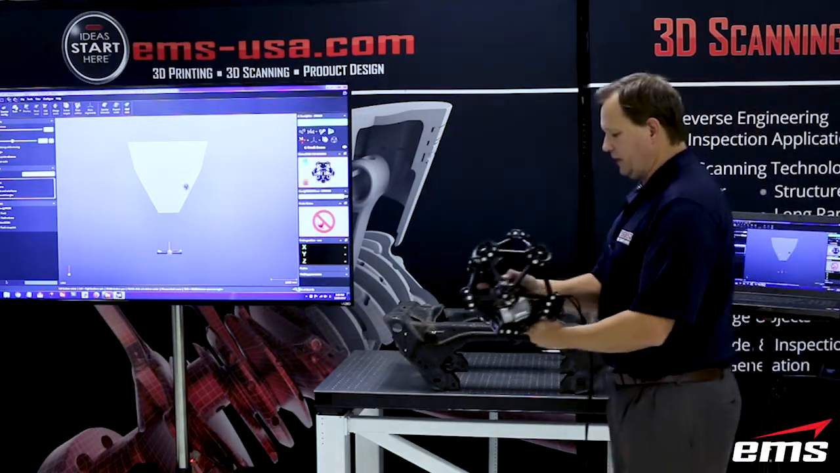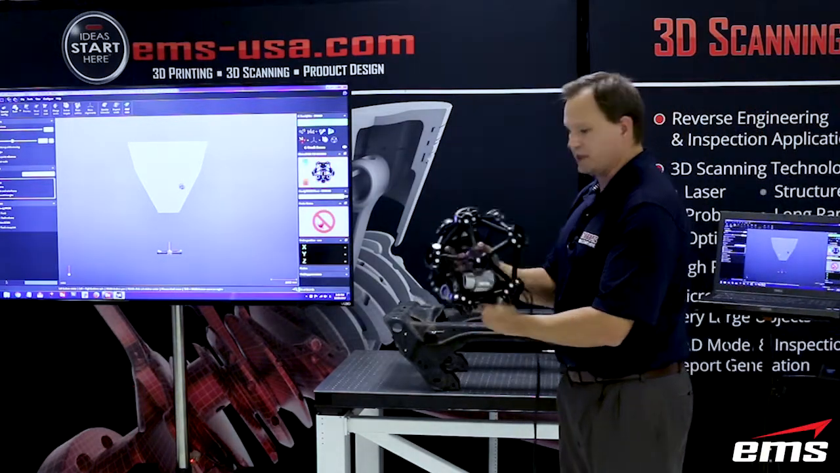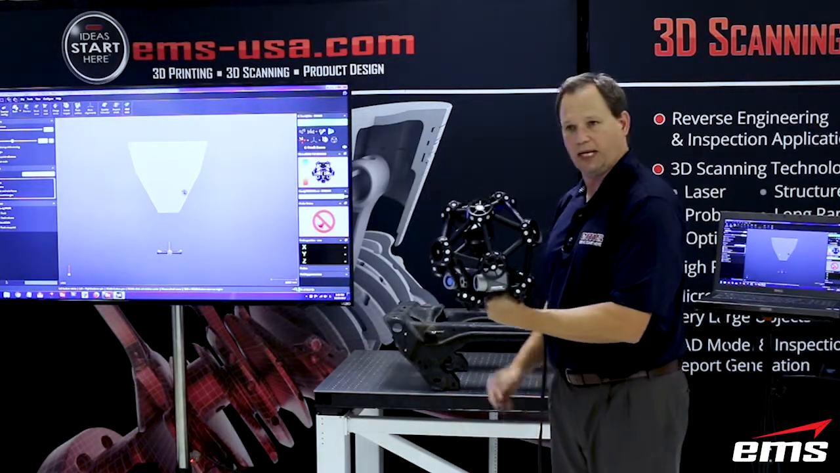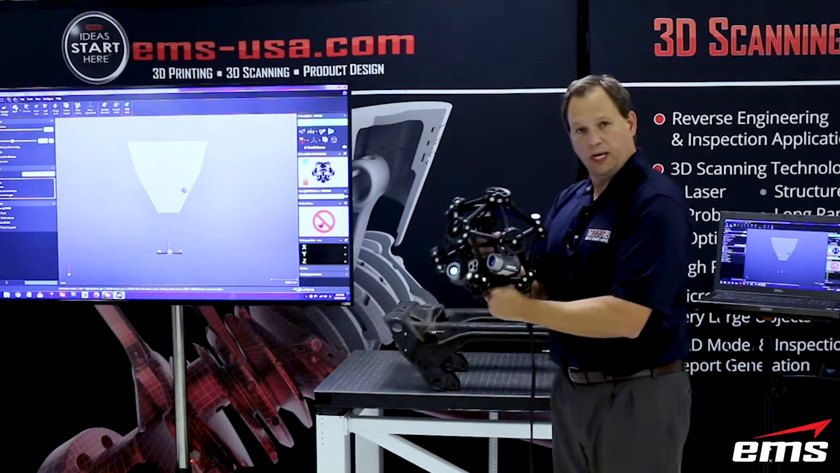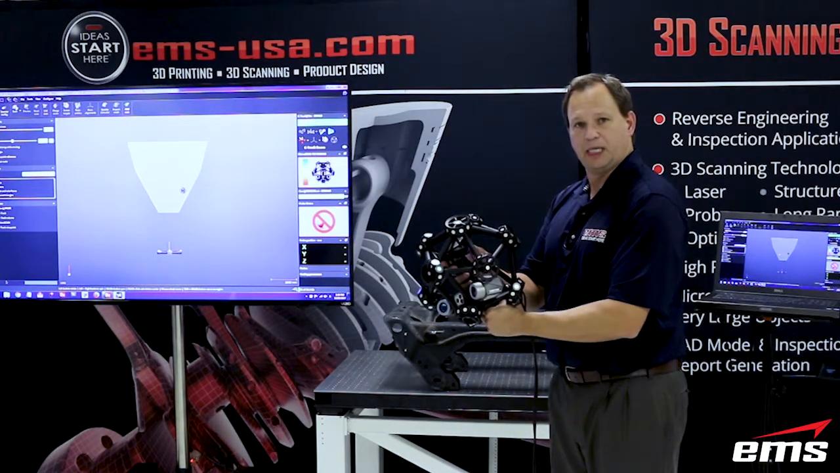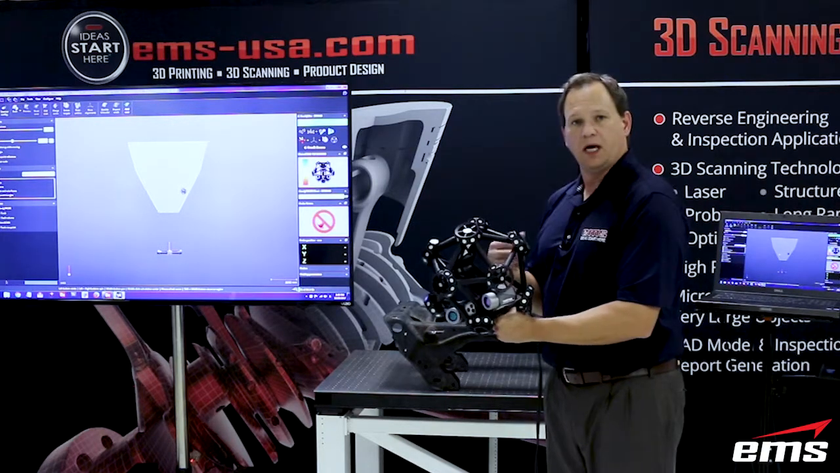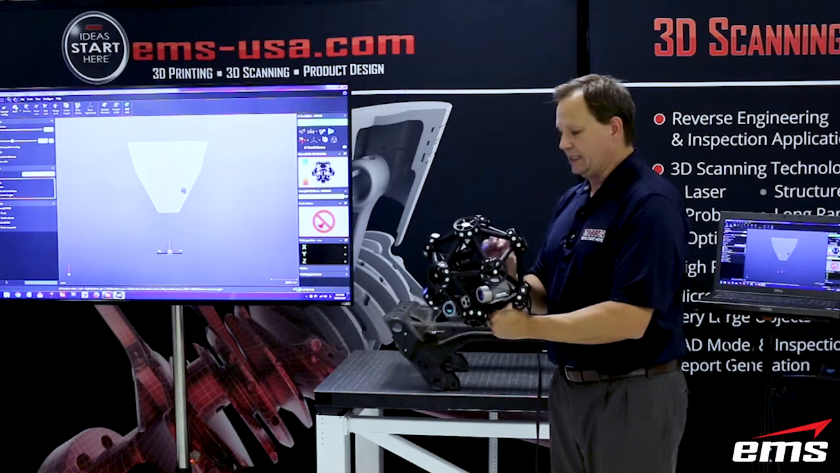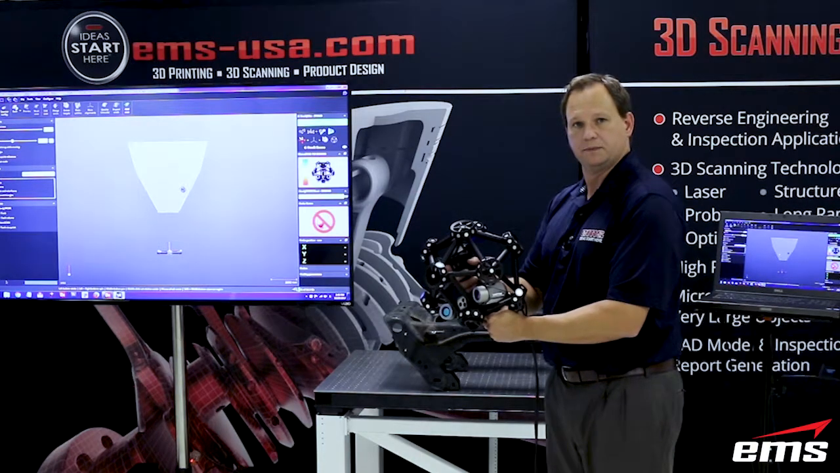And let's talk about the actual head itself. So here's the scan head. It's very lightweight, even though it looks quite large. It only weighs a few pounds, and it's actually got some interactive buttons on it. So while you're scanning, there are things you can do with these buttons, and there's also some color readouts.